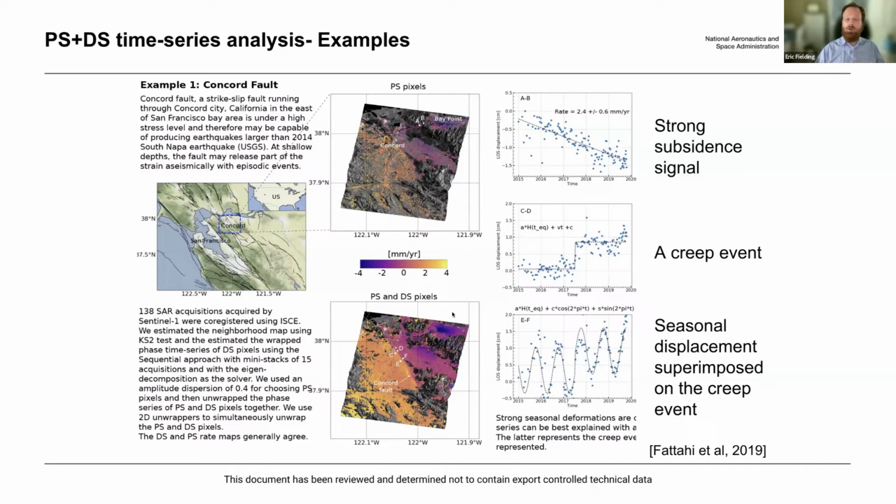In this particular case, if you look at these points C and D labeled here, the time series shows that it was relatively stable for some amount of time, and then there was a sudden creep event, and this fault here, called the Concord Fault in Northern California, suddenly moved by a little over a centimeter. That's one of the types of analysis we can get from looking at the time series.